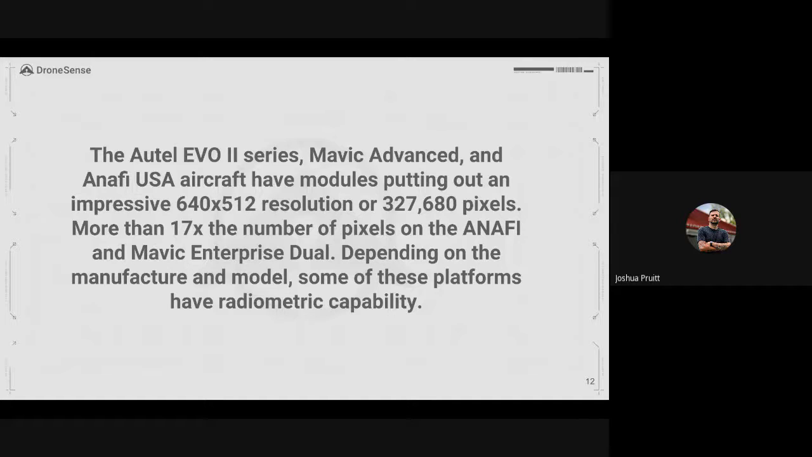That's why we're starting to see such a broad uptick in these newer platforms, specifically the Evo and the Mavic Advanced, because they have this higher resolution thermal. Now, one thing to understand is, depending on which of these aircraft you choose to go with, some of these platforms have radiometric capabilities and some do not. Specifically, the Mavic Advanced is a non-radiometric thermal.